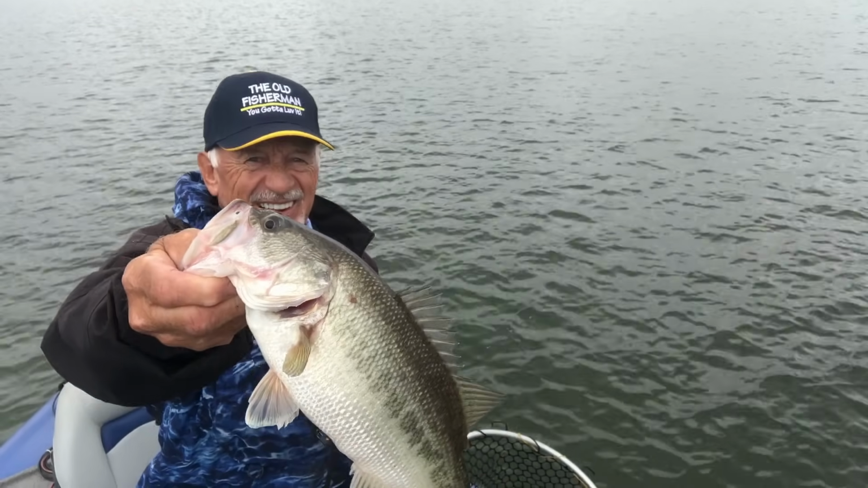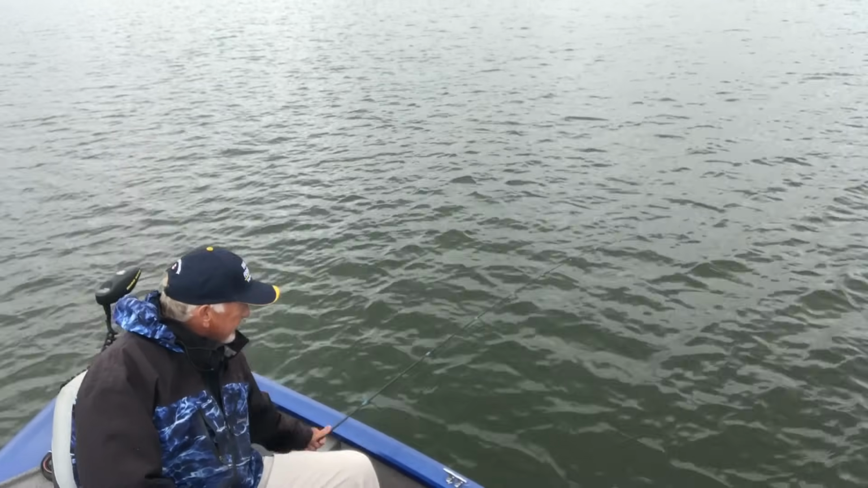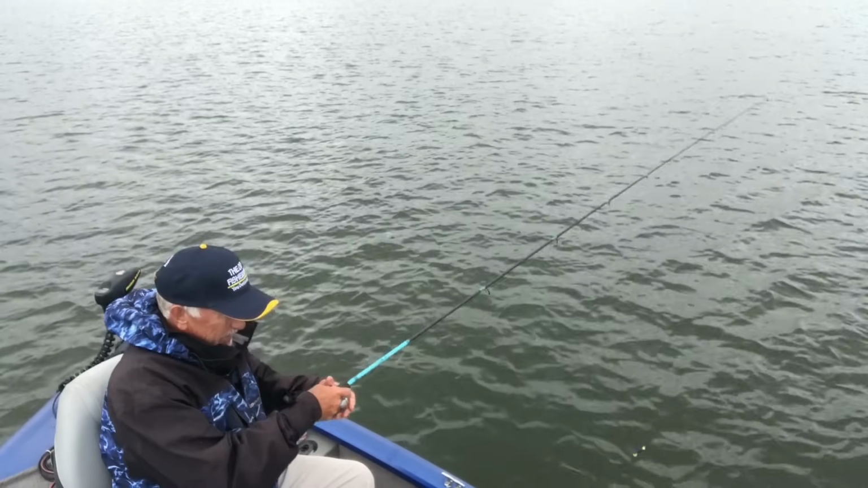I'm going to eat that one. Look at that. That's a nice one. I'm going to take that bass, boys. I'm going to keep me a few bass today. I want bass for dinner.